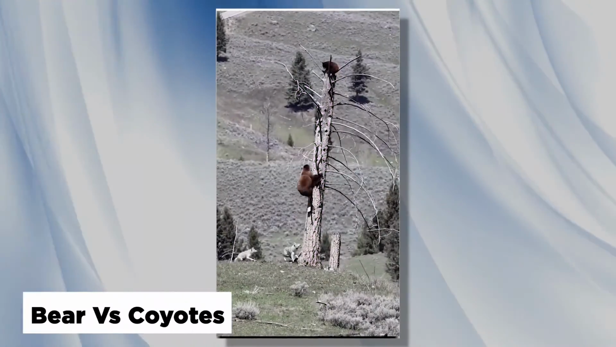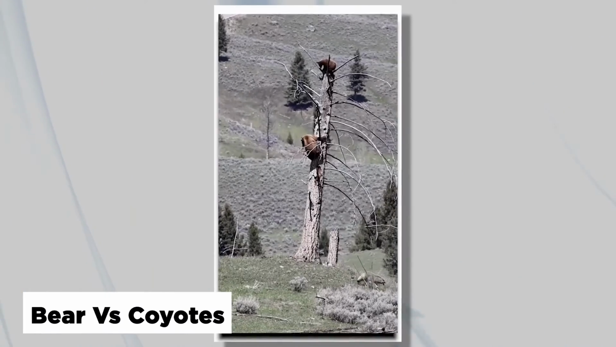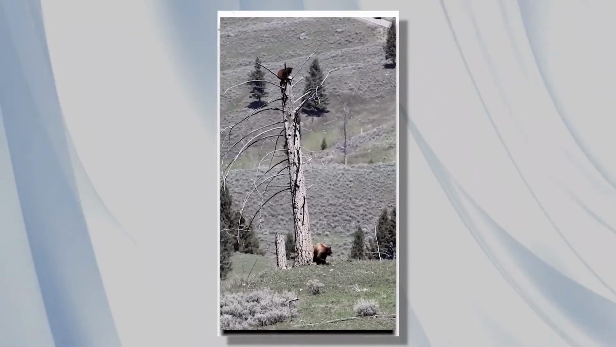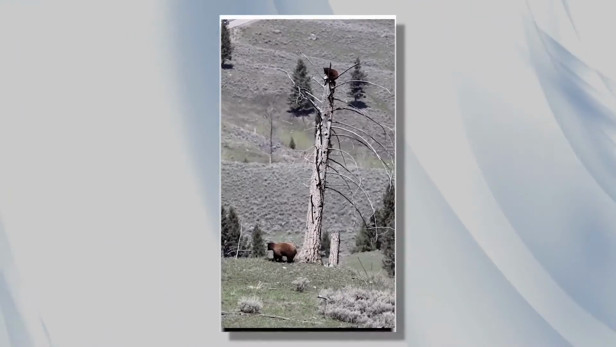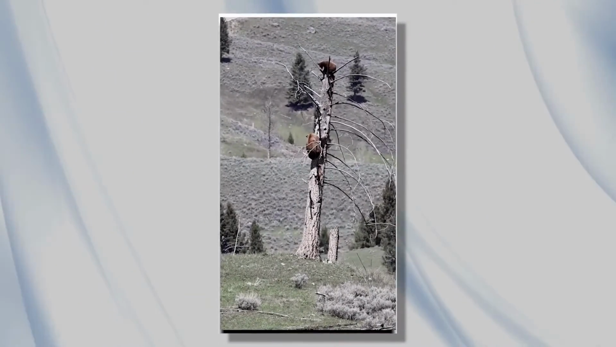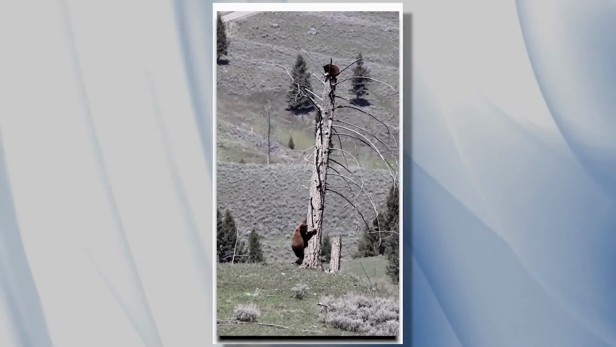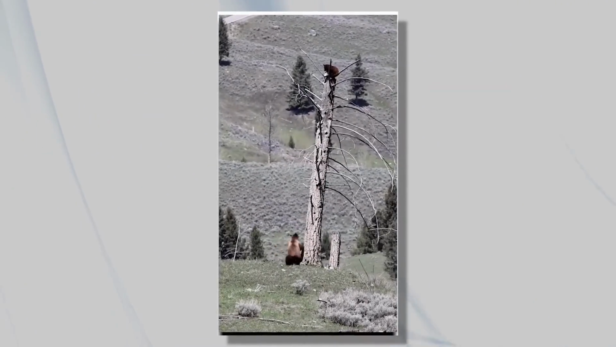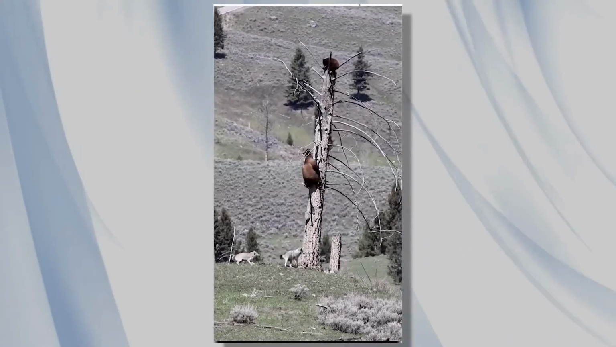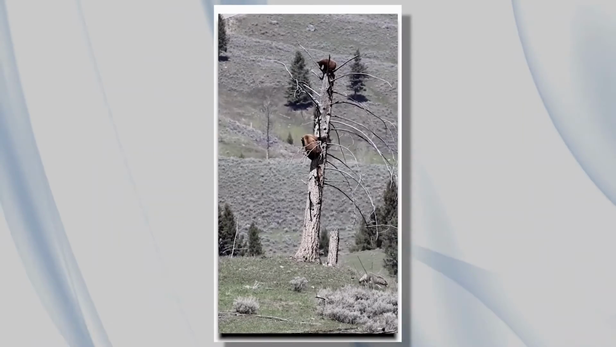Bear vs. Coyotes. This next video shows bears in a more caring, docile way. Filmed by a wildlife photographer in Montana, you can see a mother and her cub in a tree. The cub looks to be a little too high in the tree and possibly even stuck, but soon you'll see why. As the mom hits the ground, a pack of coyotes run her back up the tree. The coyotes are most likely more interested in the young cub than the mother.